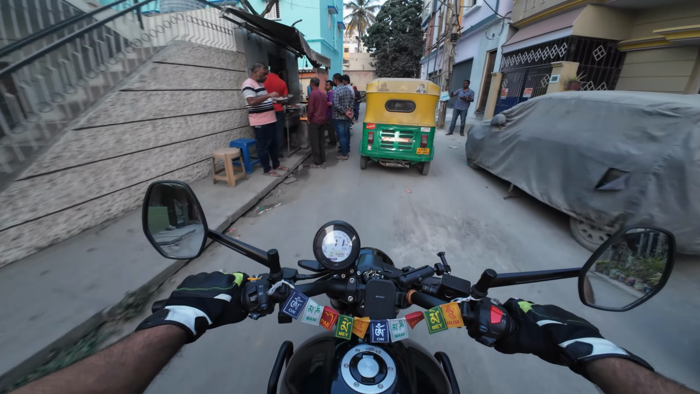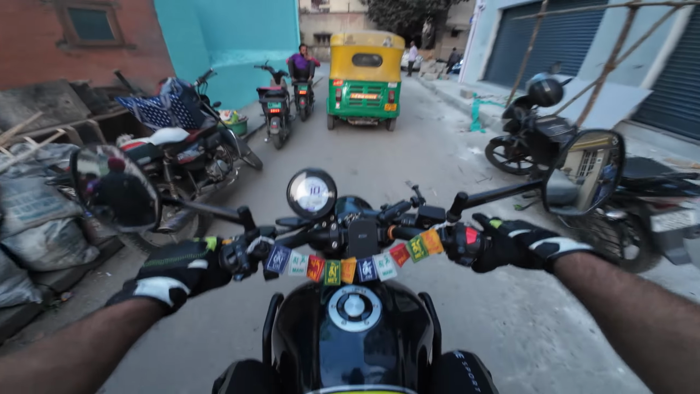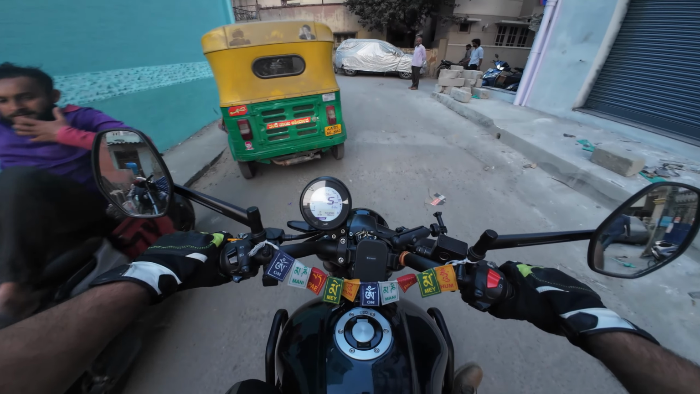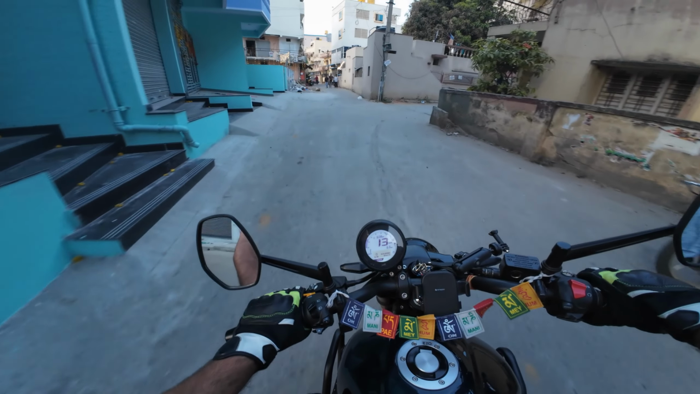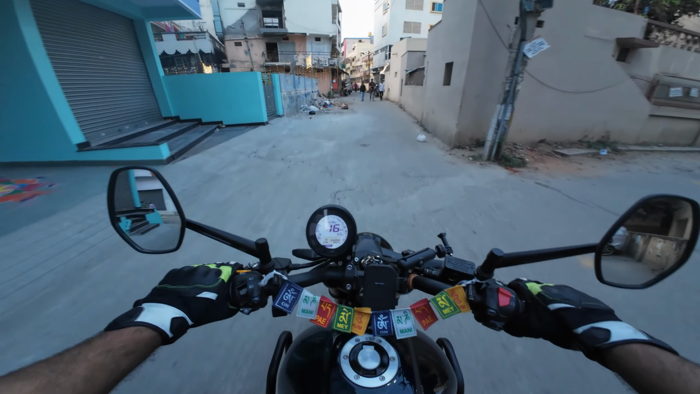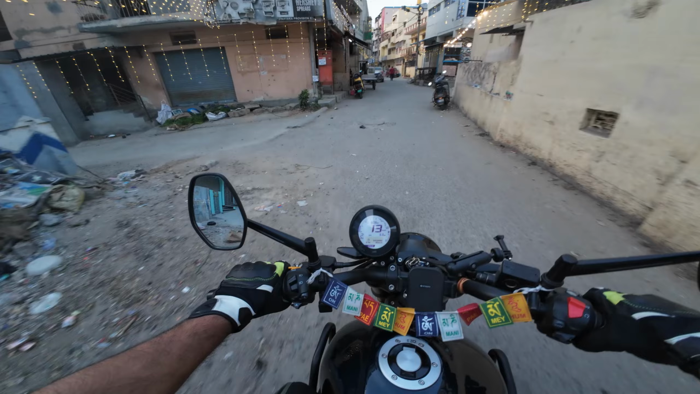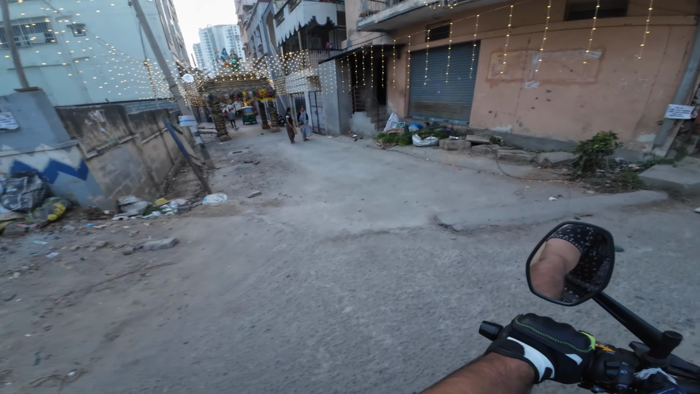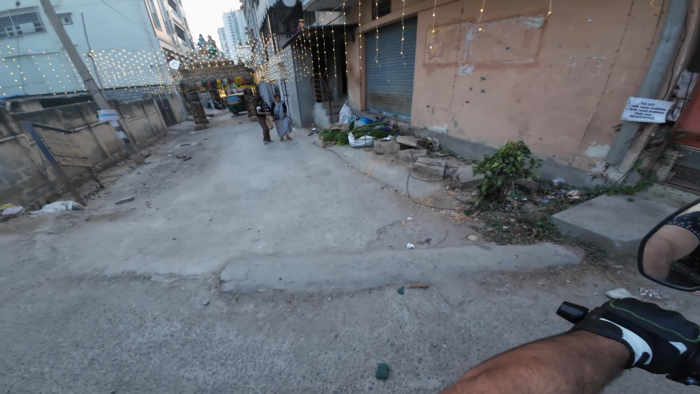Suspension should be okay. This is Shiva temple here. Yesterday was Mahashivratri, I came here, had the prasadam and all.